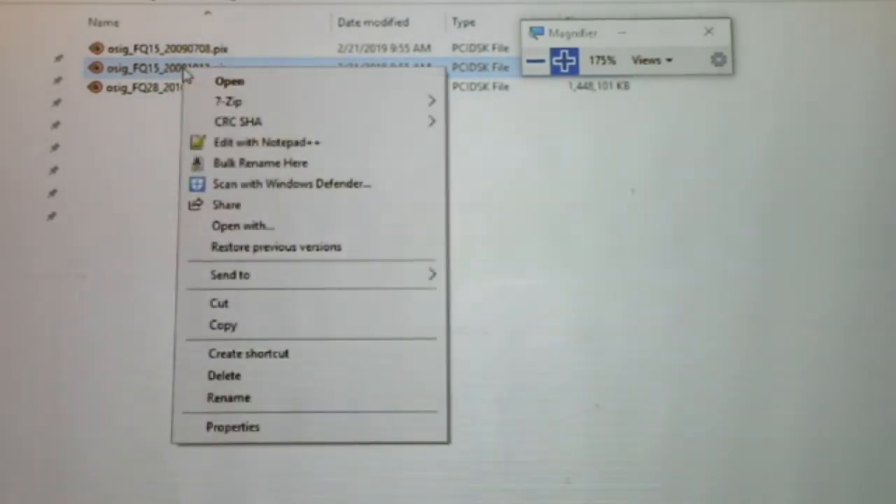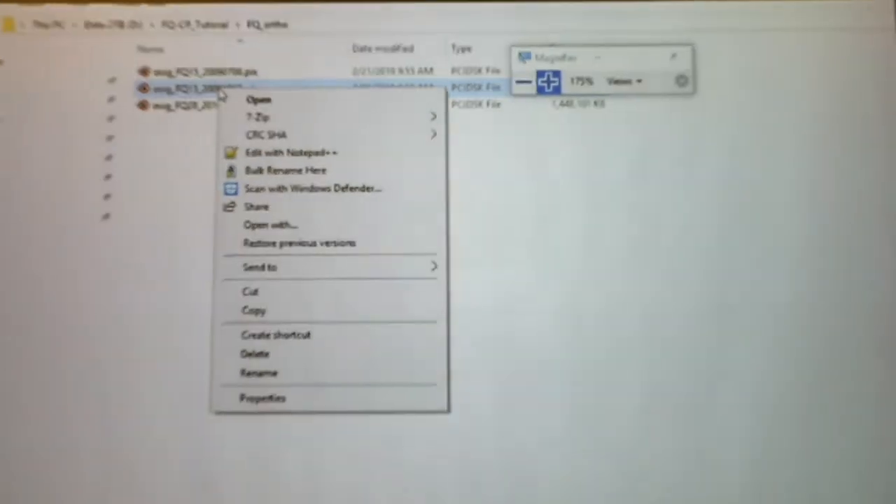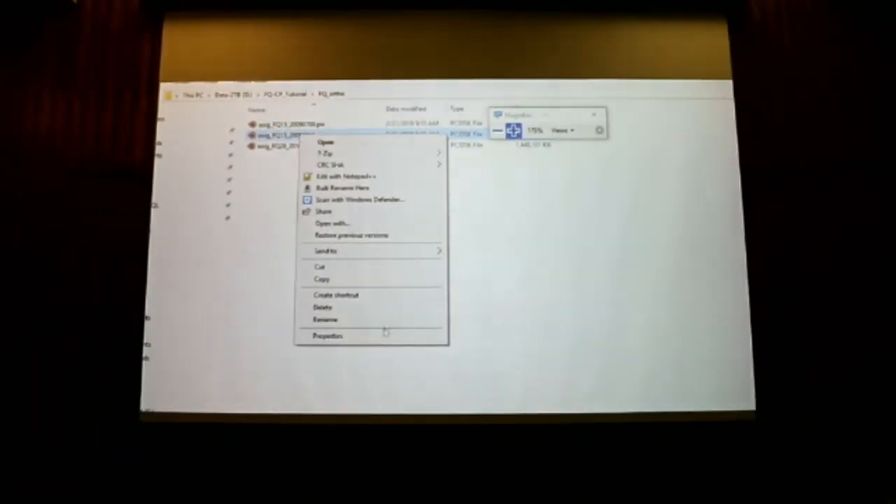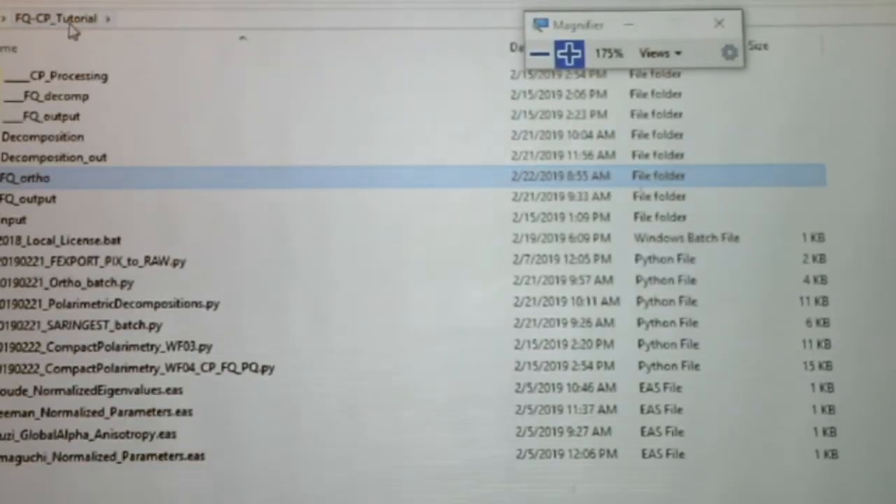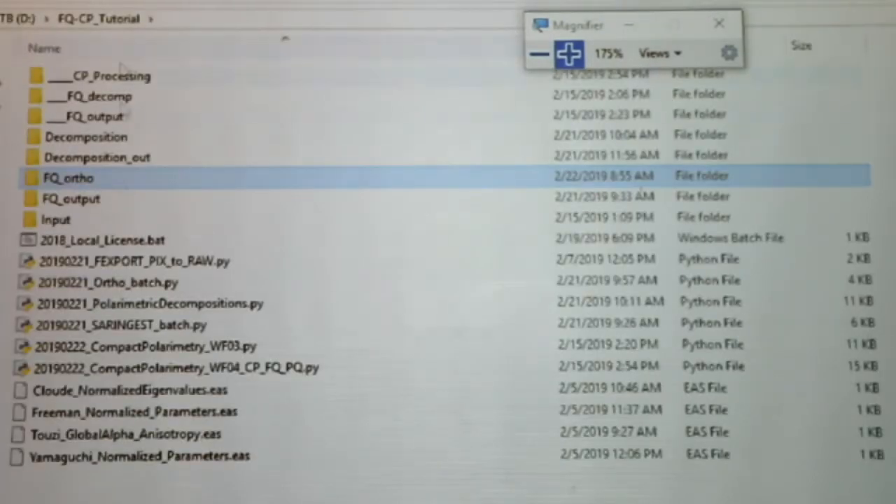So we will create a new folder. I will just copy this file. I will make a copy. And if you're going to follow the steps, just raise your hand. We can slow down a bit. I will copy this ortho, and I will create a new folder.